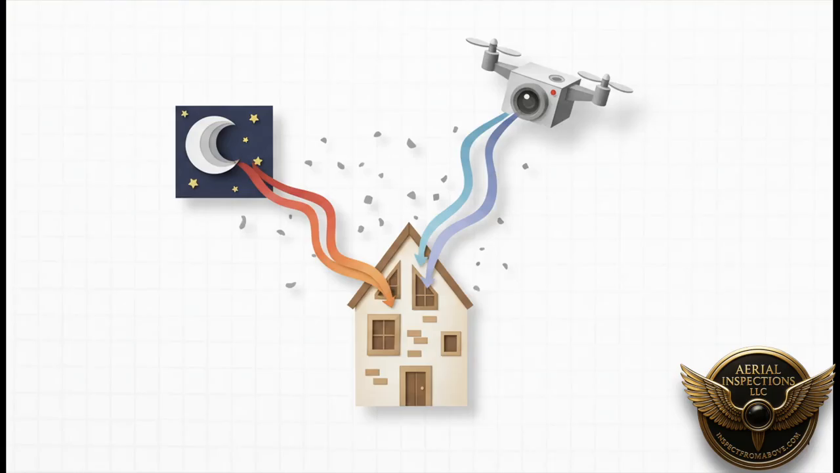What's really happening is the drone sensor is getting hit with this cocktail of radiant energy. It's a mix of what the object itself is emitting, what it's reflecting from its surroundings, like the sky or other buildings, and even how the atmosphere between the drone and the target messes with that signal. All of that gets mashed together into what we call an apparent temperature. A thermographer's real job is to untangle that mess to find out what's actually happening.